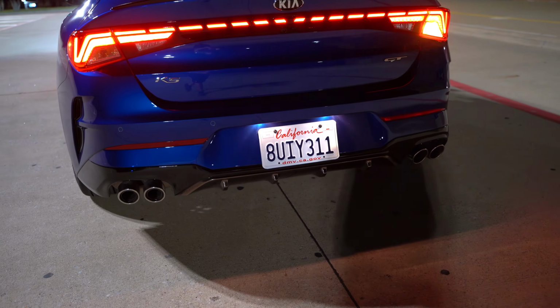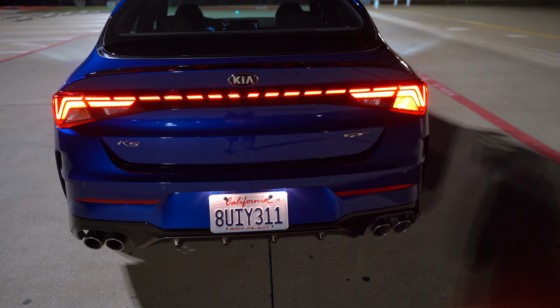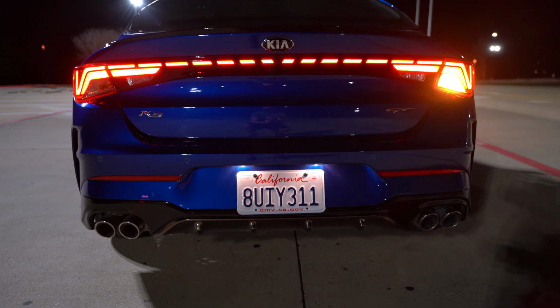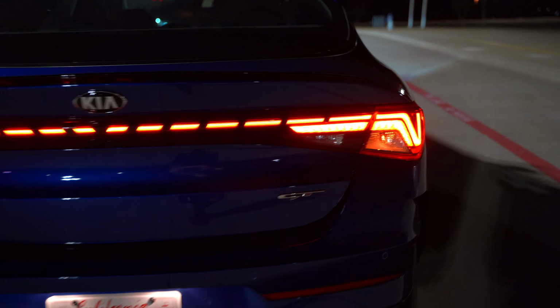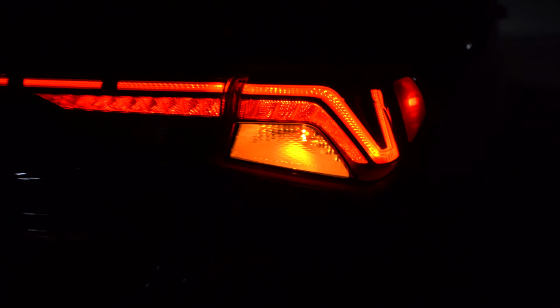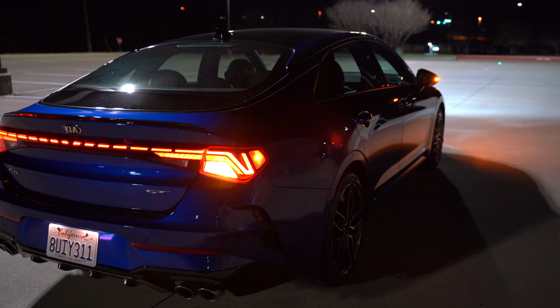No LED license plate lights, not a big deal, but you've got this LED dashed bar running across, which is LED, but these are not full LED taillights. So you've got some LED, but it is combination because your reverse lights and your blinker are incandescent, as you can see right there. And as you can see on the side body, that mirror has a blinker in it as well.